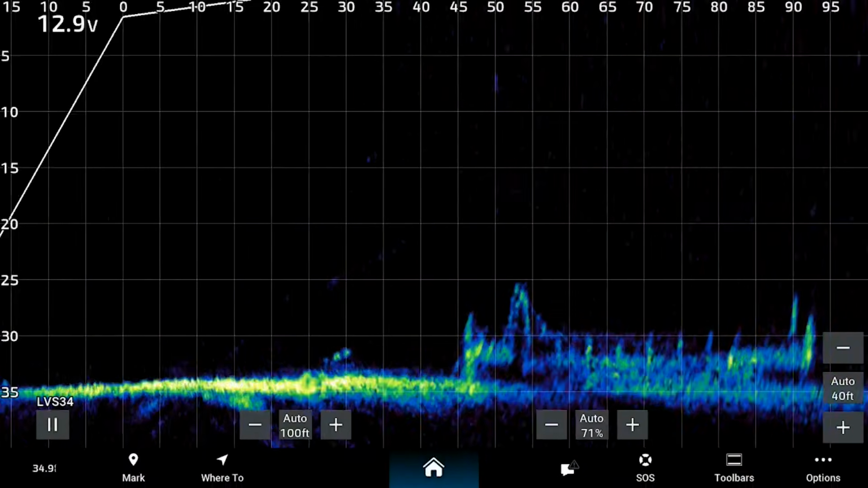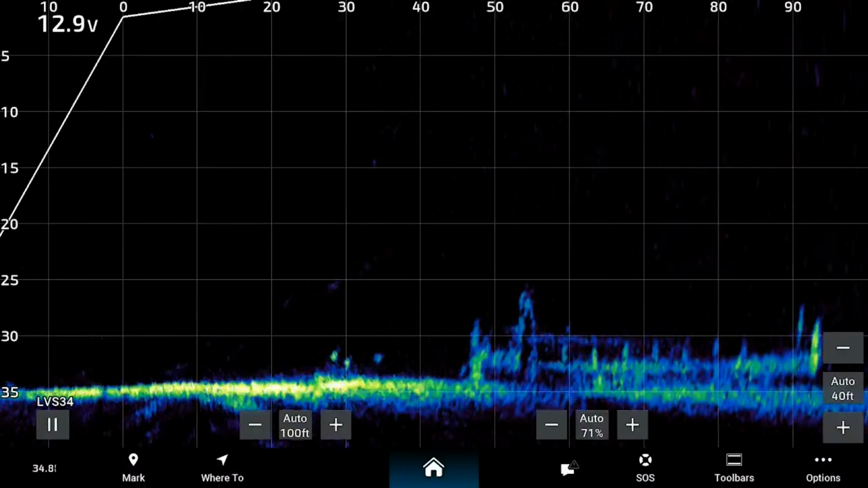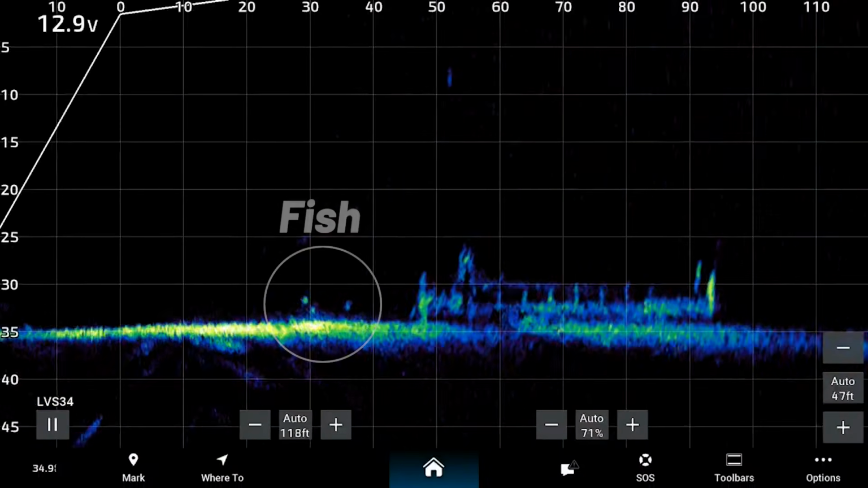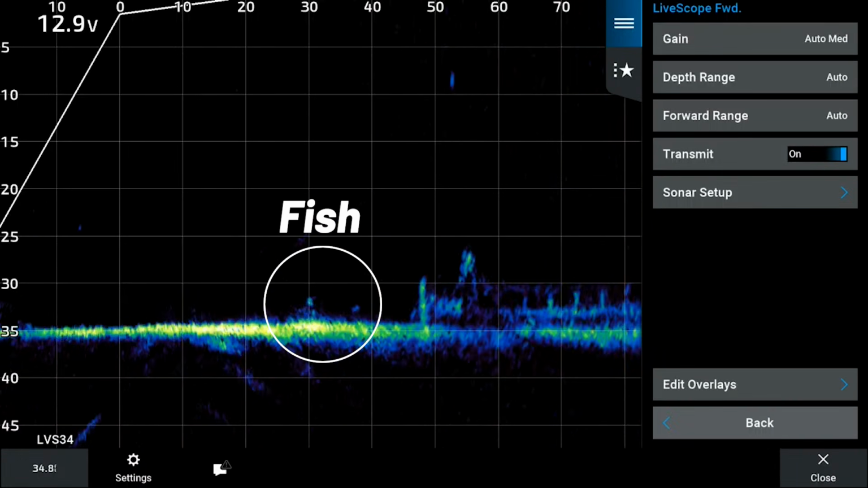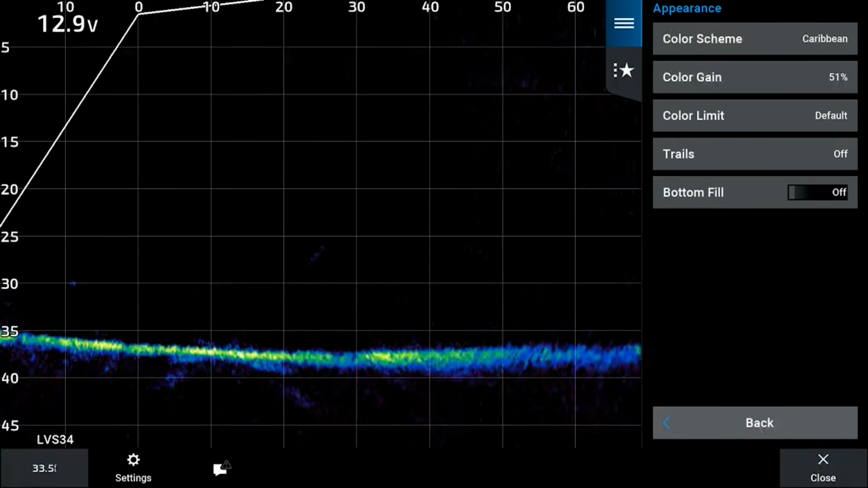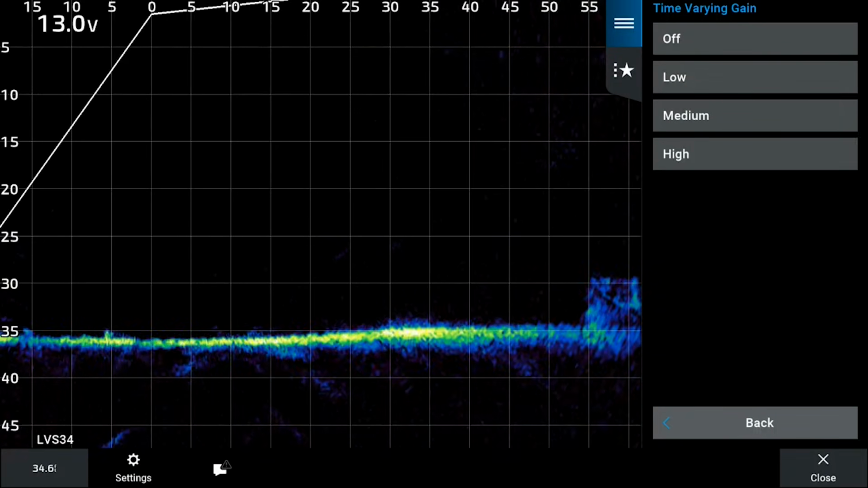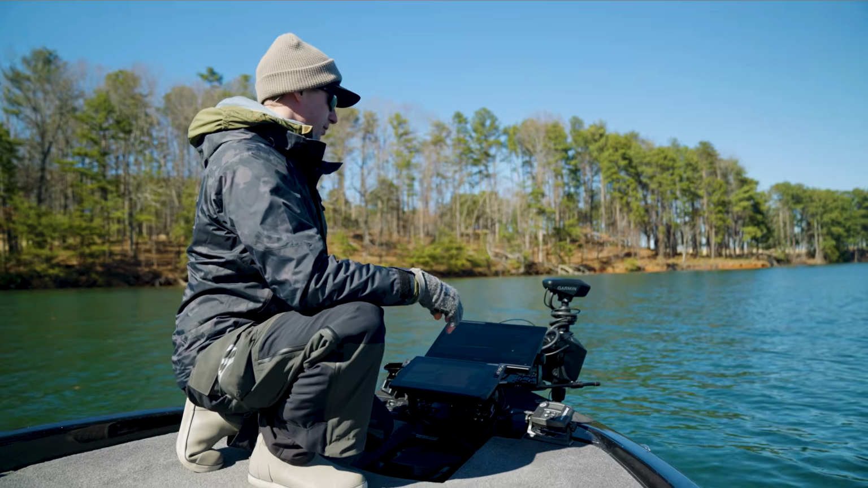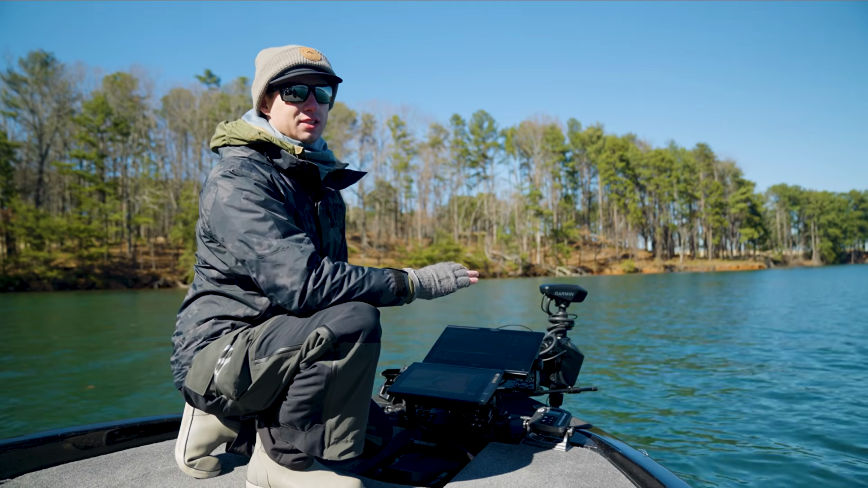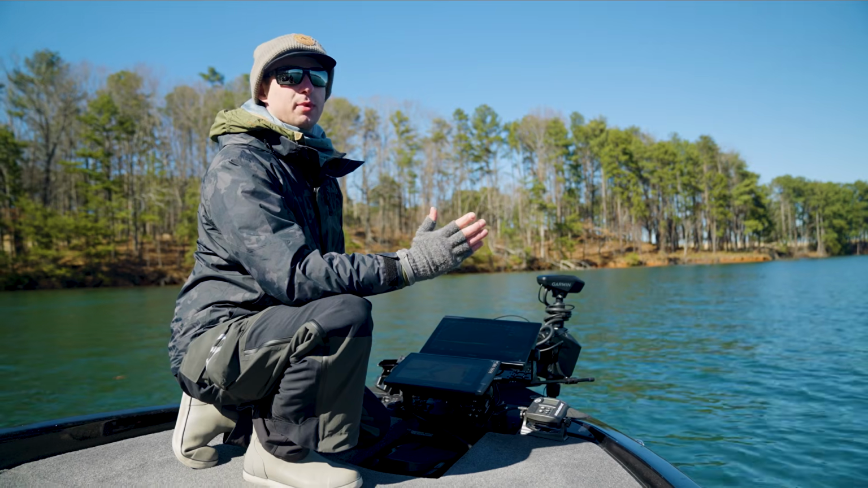So once you've got your gain and your range set, now is when you can start to kind of fine tune your image. So if you open up your options and go into sonar setup, you see all these different options here. You go under appearance, you've got different color schemes. If you go into TVG, that's called time varying gain. What that does is it's going to clean up the water column a little bit in certain situations. Something to keep in mind is that any of these settings are filters that you're putting on the transducer's information, so you want to keep them as low as possible typically.